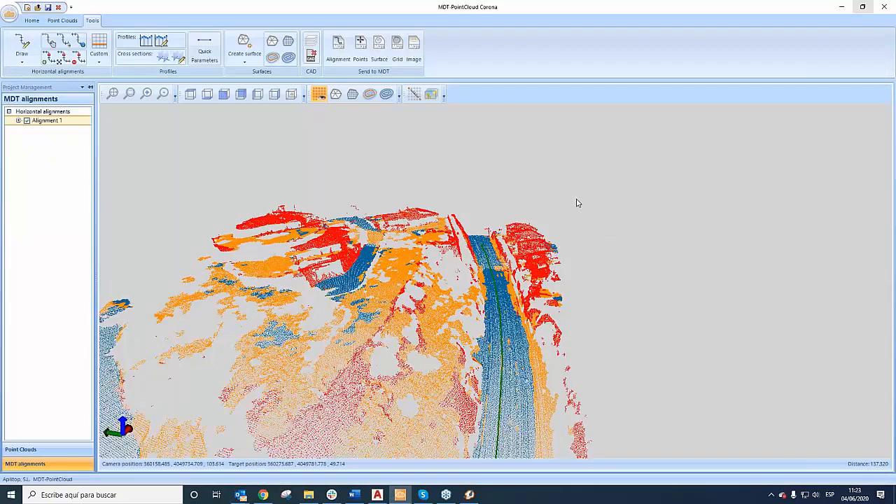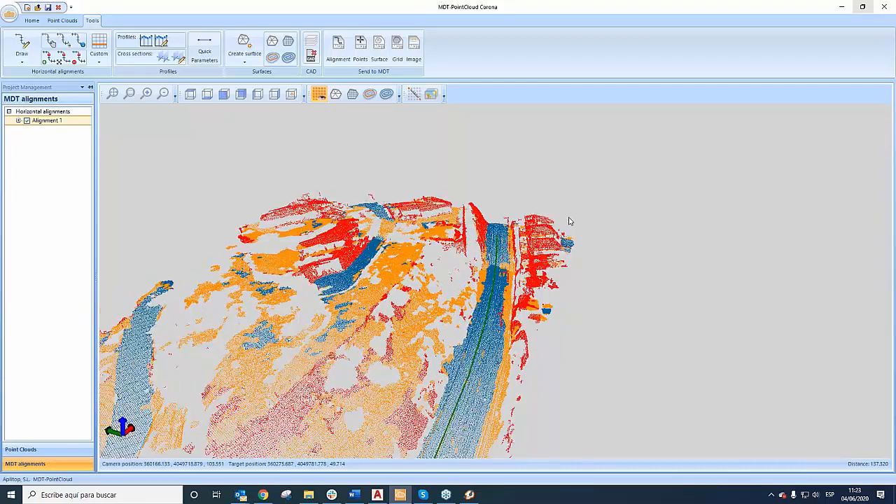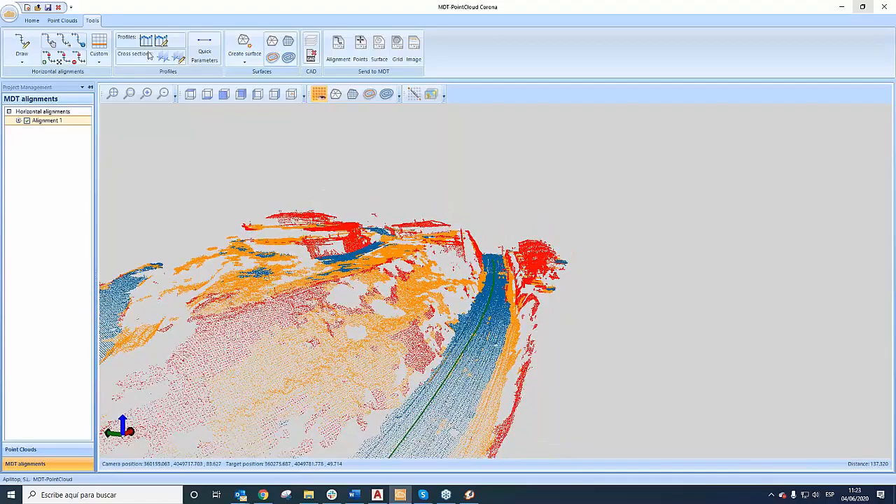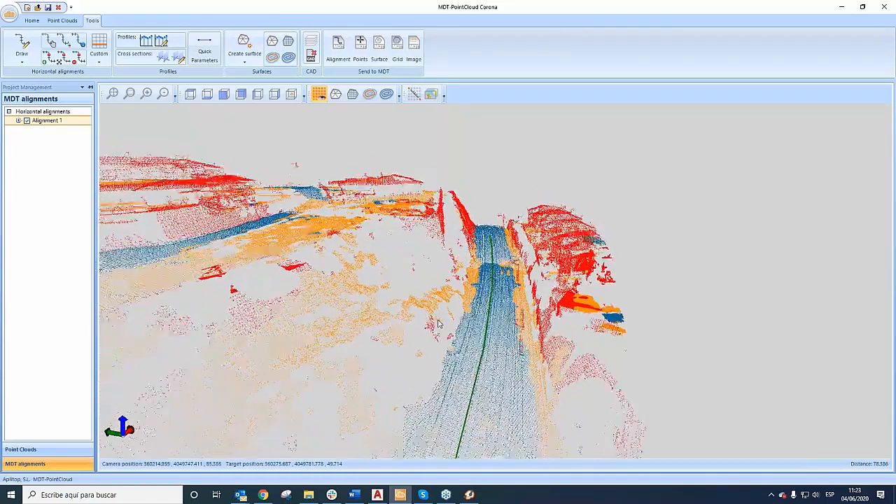Later I'm going to show the different ways in MDT, but before that I'm going to show how to create a surface here in the point cloud application.